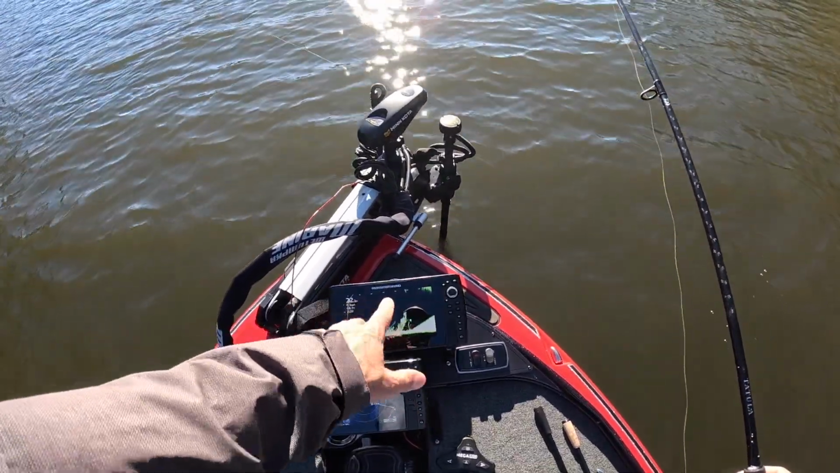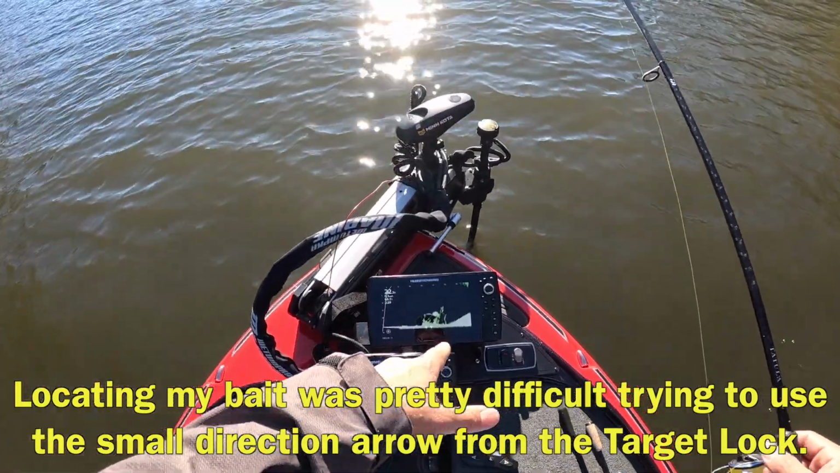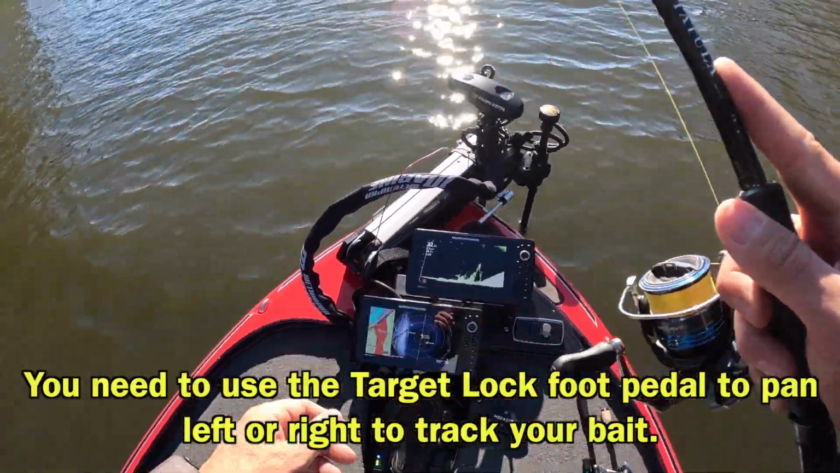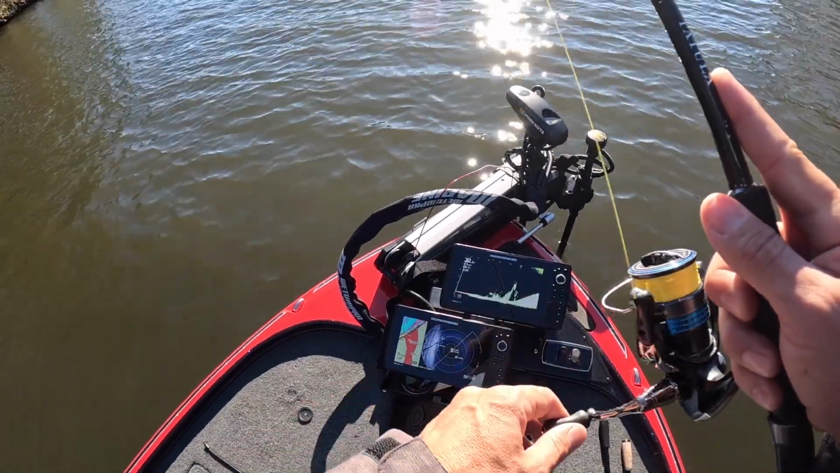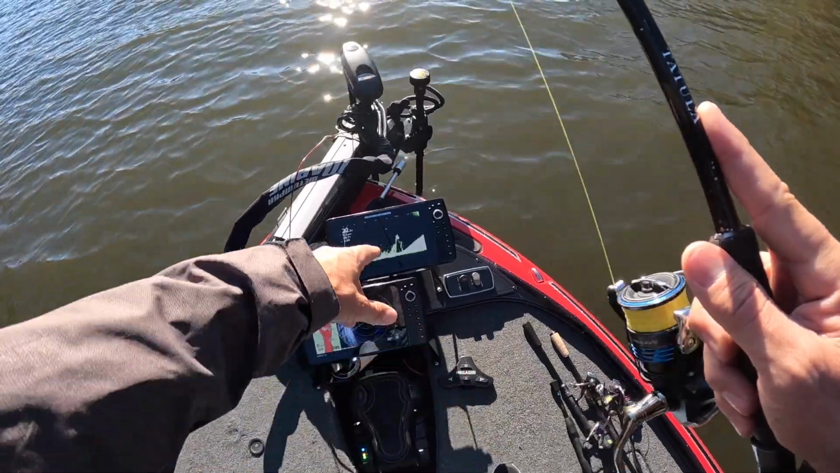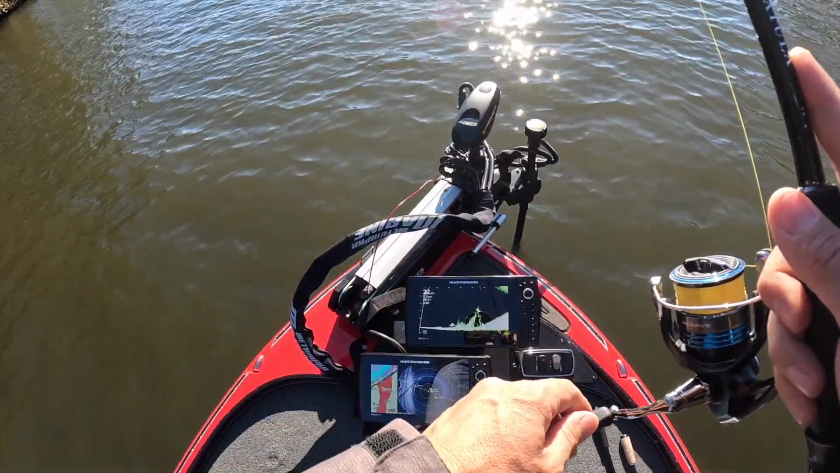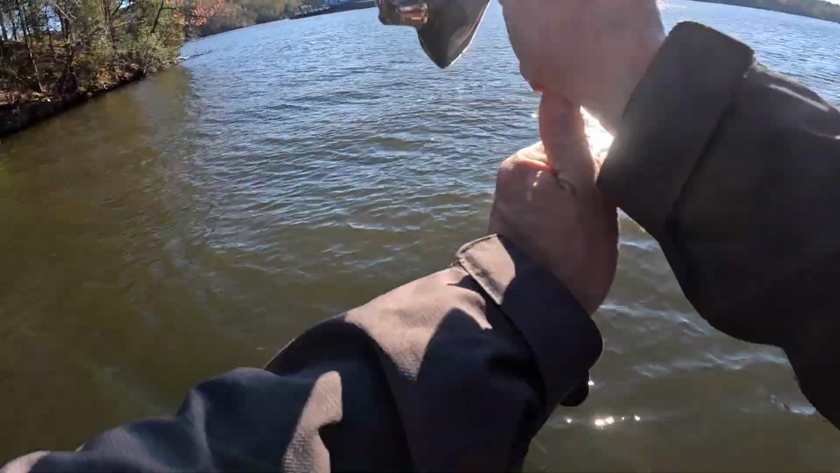I'm not seeing it down, but that has nothing to do with the target lock. That has everything to do with my settings. But I feel like I'm seeing the splash. We're still locked onto the target, which is cool. That's exactly what we wanted. But you also want to be able to see where your bait landed, because if you land it obviously at 40 feet and the structure's at 50, you want it to fall down into that structure. Try to make an accurate cast.